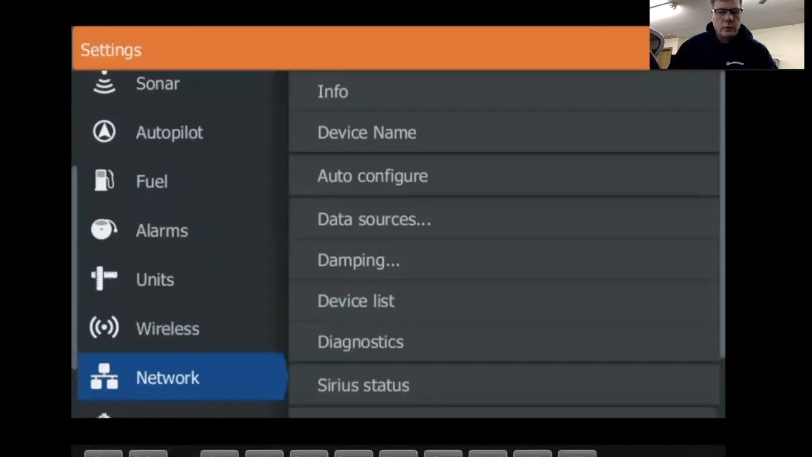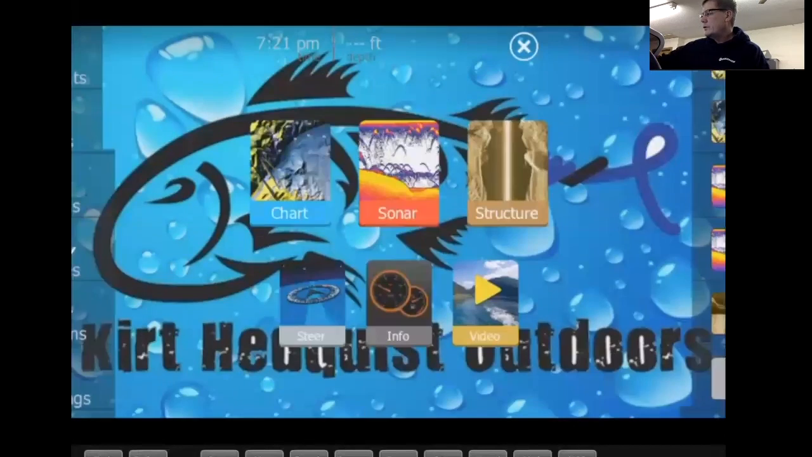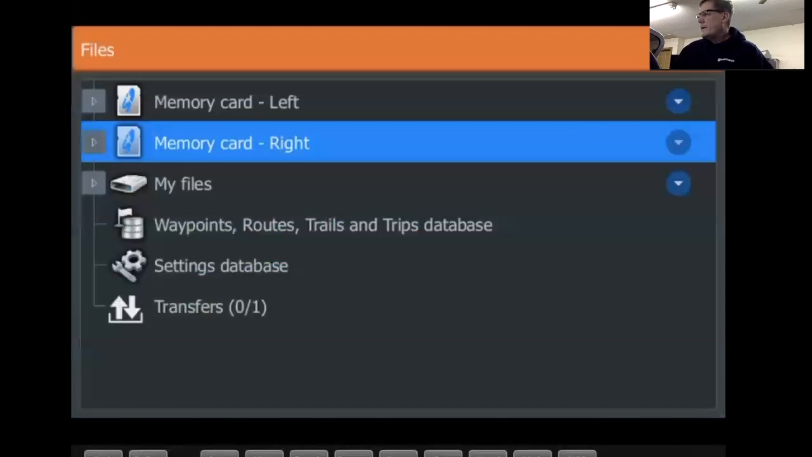Let's go look through waypoints, routes, and trails in the files menu. So let's see. X that out. Menu, scroll down at the bottom here. It says files. This is where you're going to have some various things in here. There's some cool stuff in here that's pretty important. So it shows you which memory cards you got in my unit. It doesn't tell you what they are, but just says they're right and left.